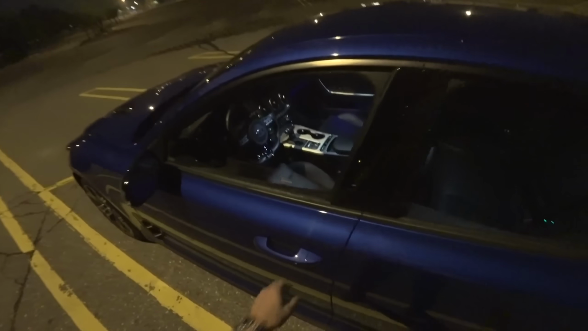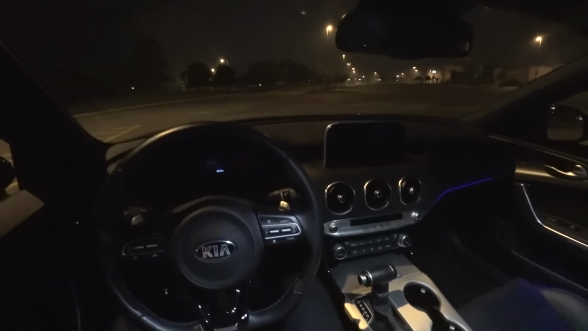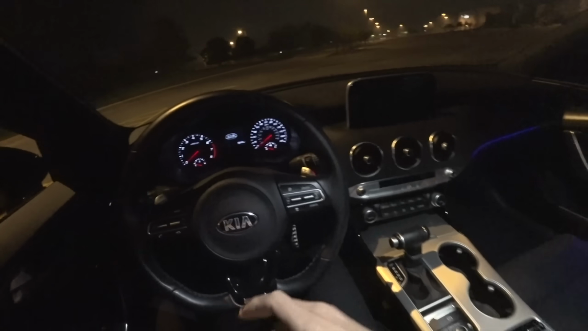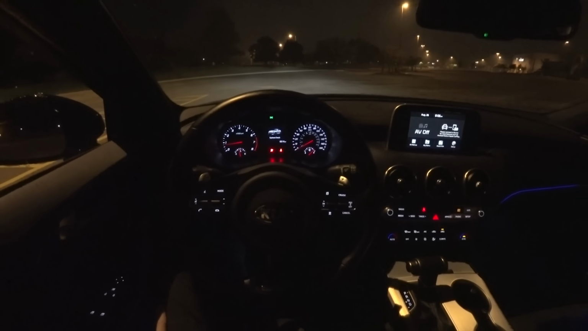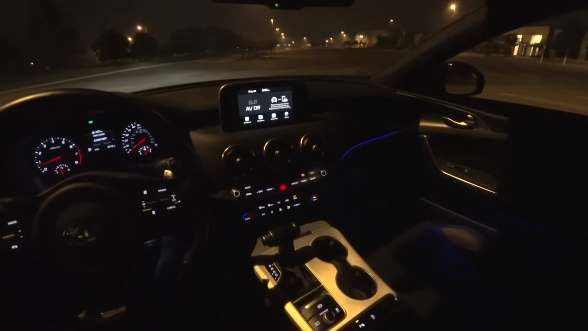I spent a couple days in this Stinger GT, probably the most drive time I've had in one so far. Before this, I tested one at Road America for about 15 minutes, and I had pretty good first impressions. These GTs are really nice cars, and overall, the Stinger is a great platform. I think it offers a really nice performance bargain in the market. This one comes in just under 40 grand, around $39,000.